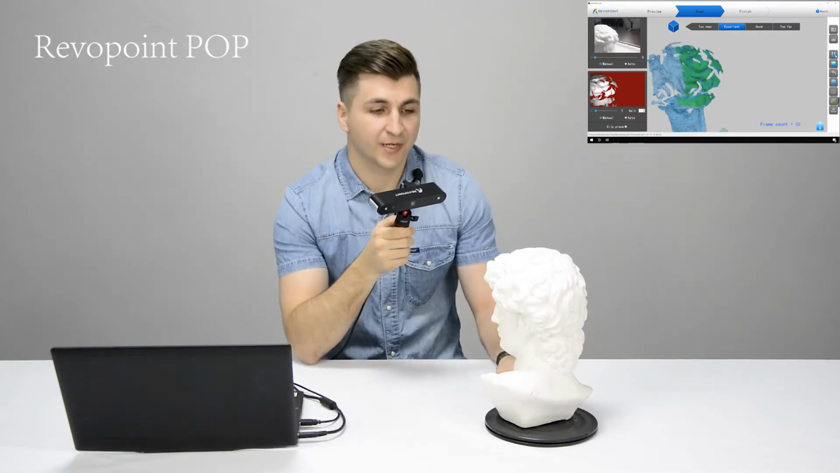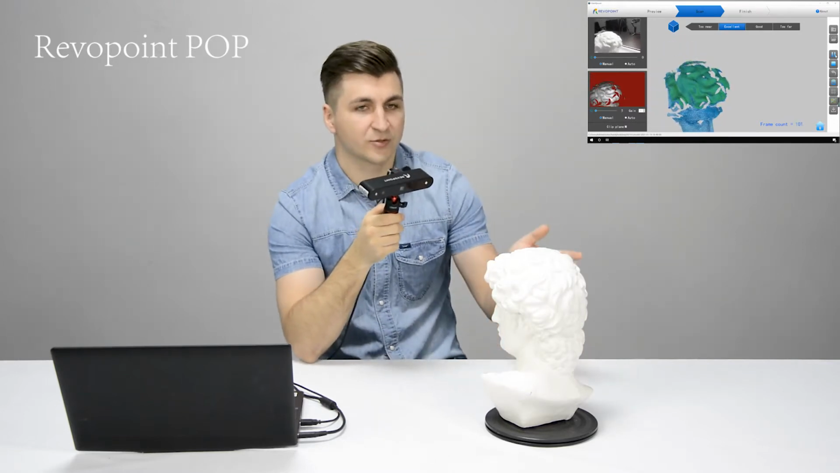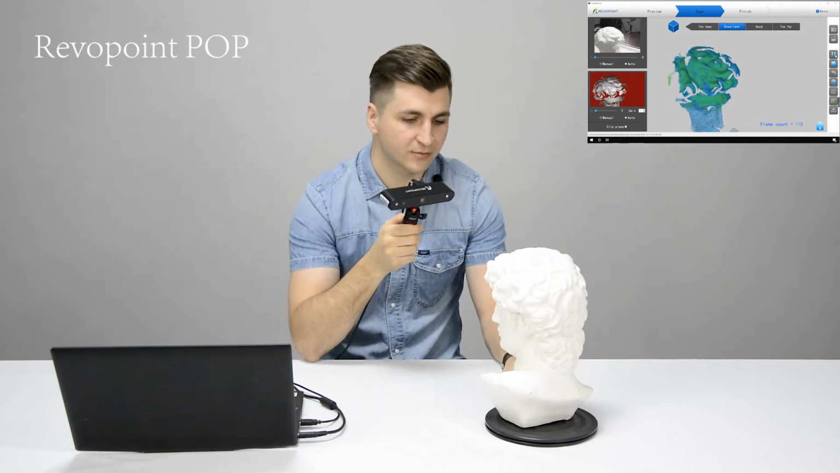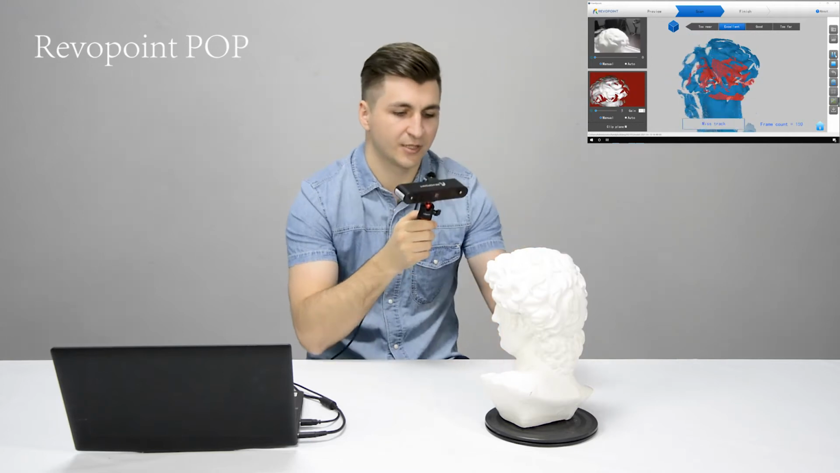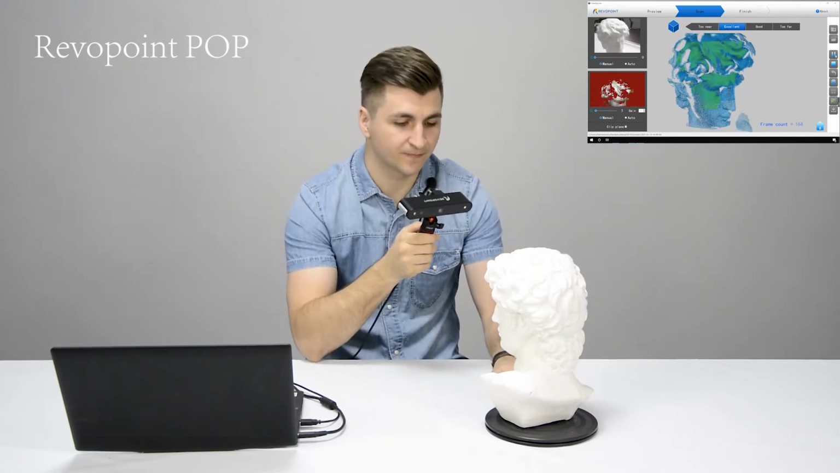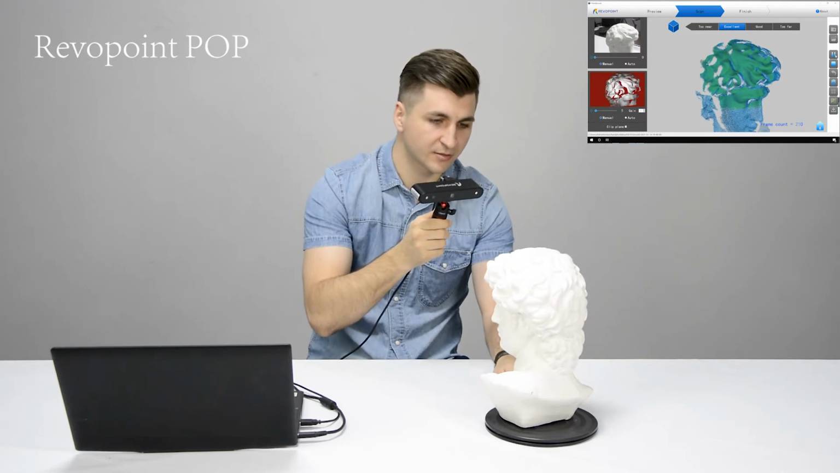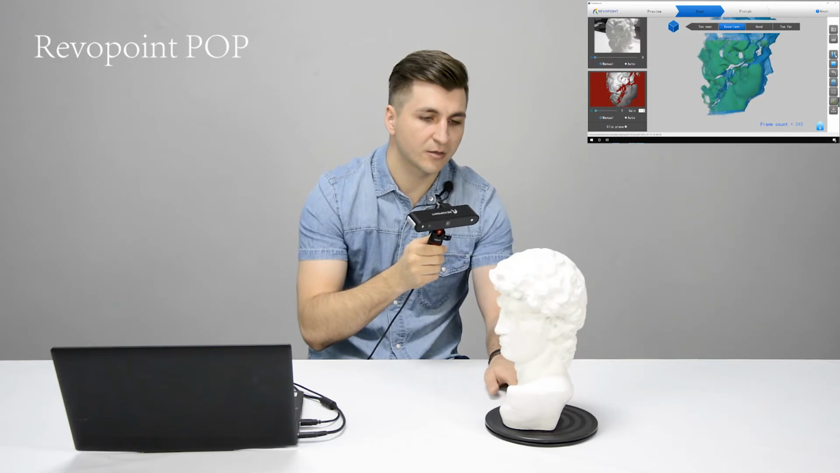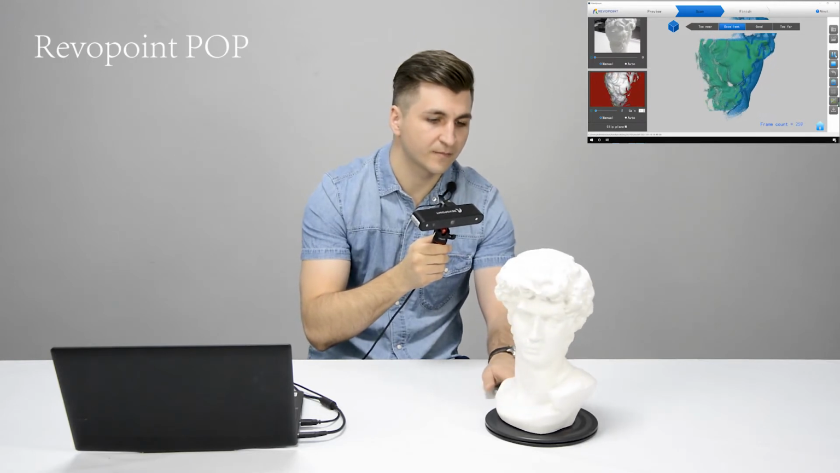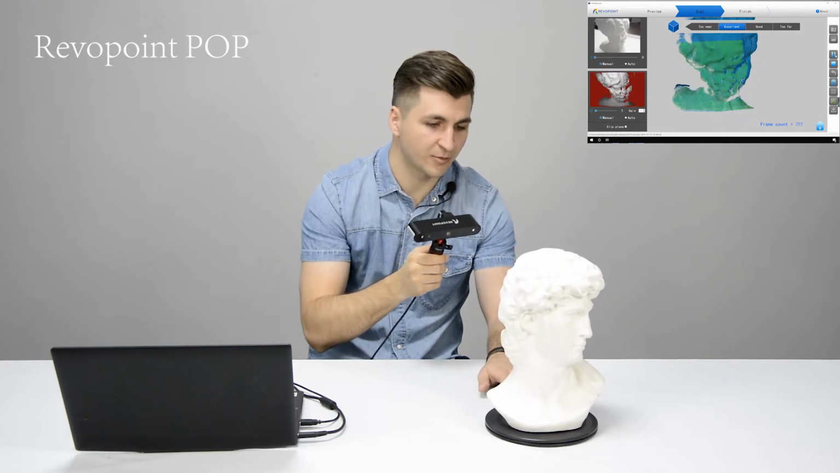So here now I will compare with the POP model from Revopoint, and I will show you how to use it. I find it very easy to use and work with this scanner, because all you need of course is the object and a turning table. So you hold the scanner in your hands like this, not very close, not very far, just perfect, and you just turn it slowly, manually, and it will catch all the depths, all the edges of the object you need to scan.